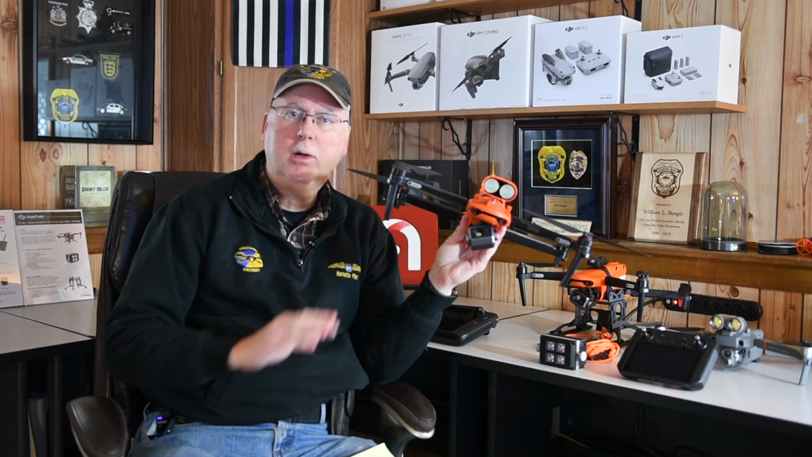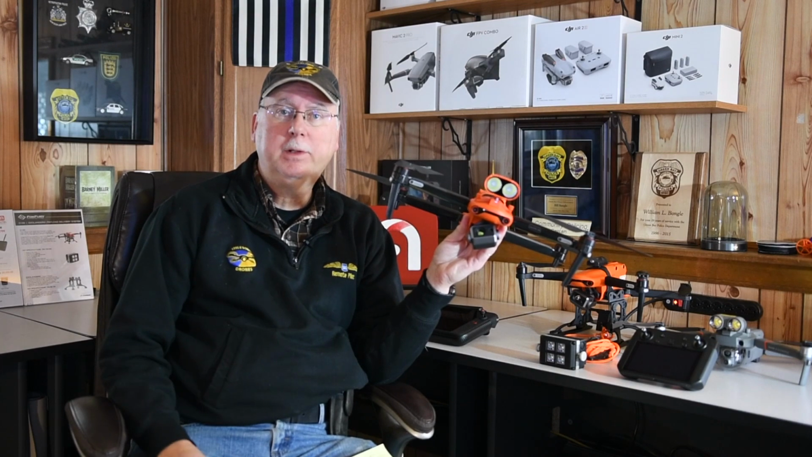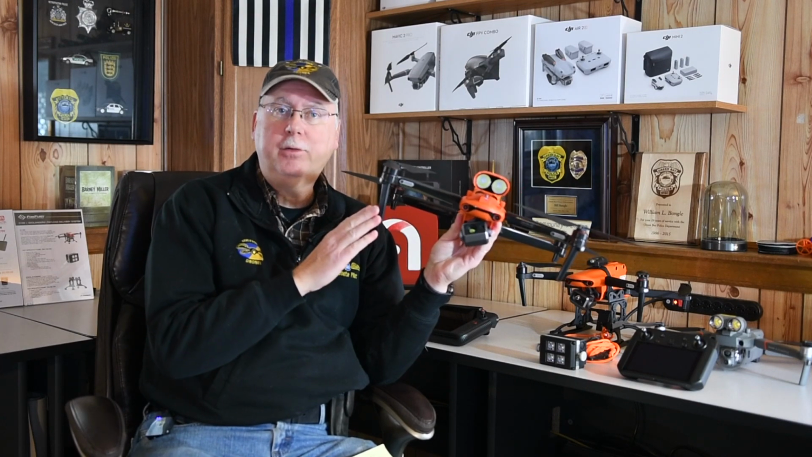Another advantage of the Autel, especially if you're working in the public safety field, is geo-restrictions. Autel does not impose geo-restrictions, meaning it will not prevent you from taking off in and around airports. It may warn you that you're in controlled airspace, but it will not prevent you from operating. On the other hand, DJI imposes their own fly-safe protocol, which means you would have to unlock that first.